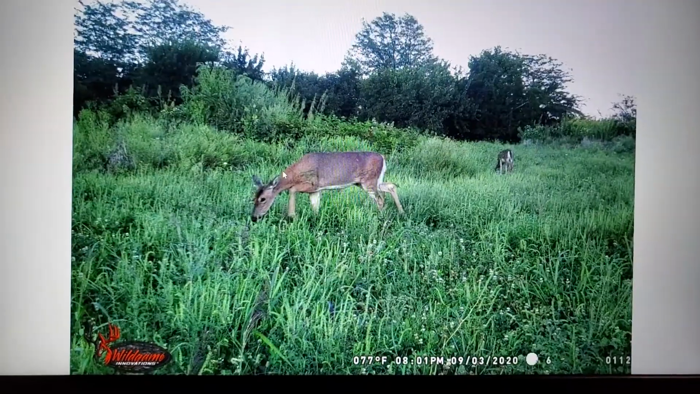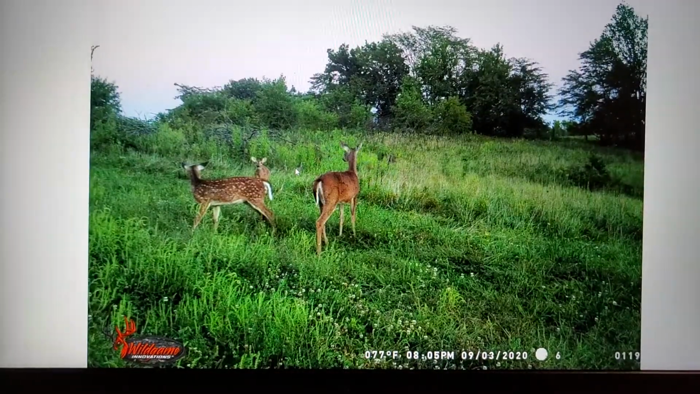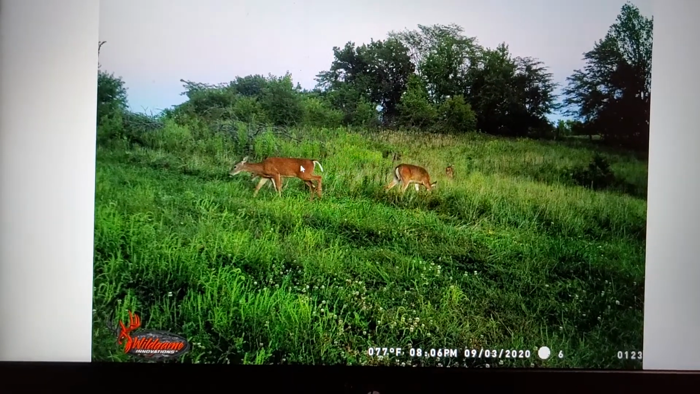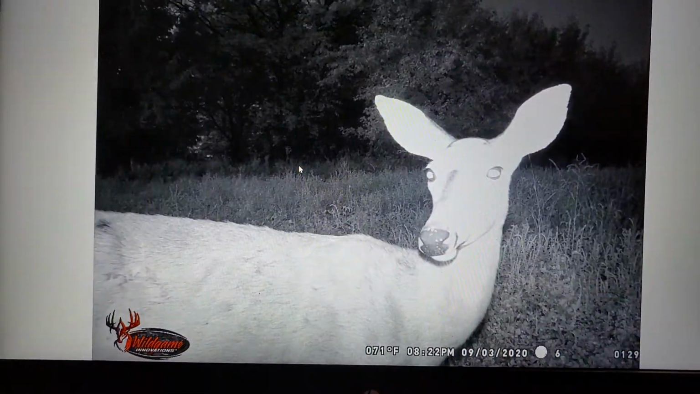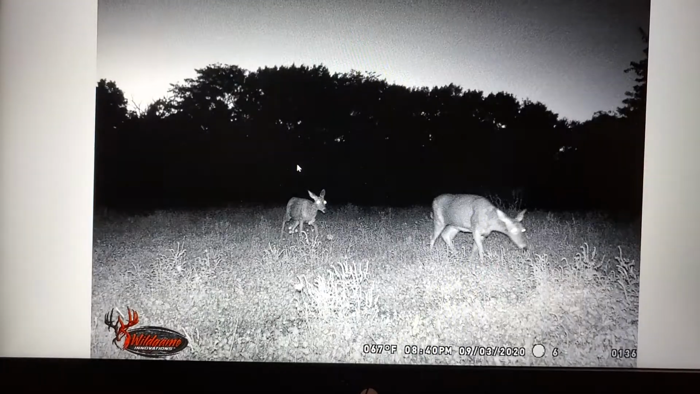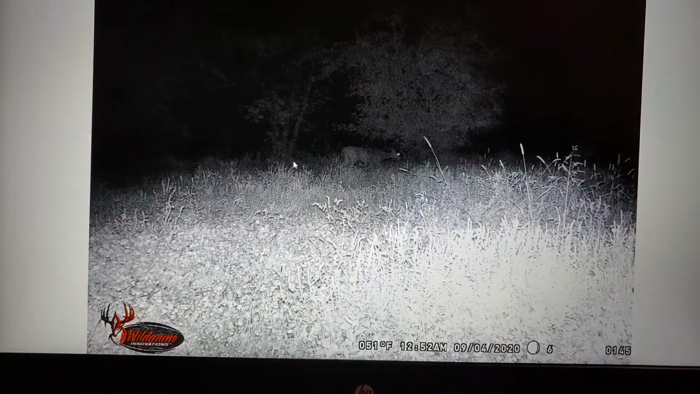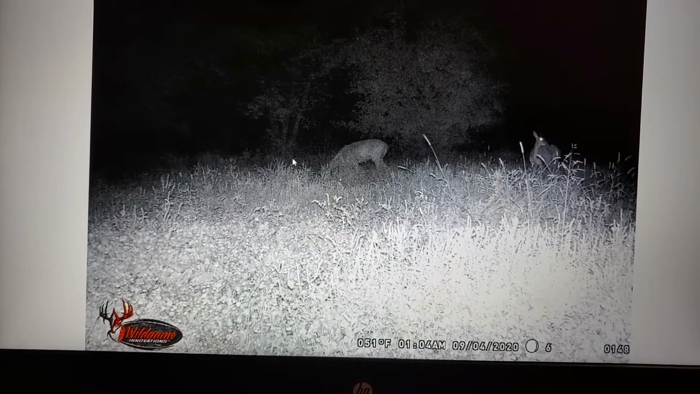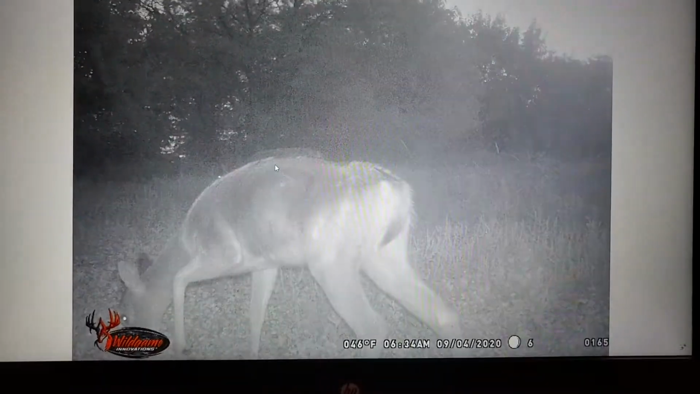I need to, just since the drought, a bunch of little weeds grew up in there. It was solid clover and chicory and alfalfa, but I don't want to mow it. I'll spray it and kill off the weeds, and maybe I'll fertilize it one time before winter because we're supposed to have a bad winter. But every direction, you're not missing nothing. If you don't have one of these in your food plots, you're missing most of your pictures.